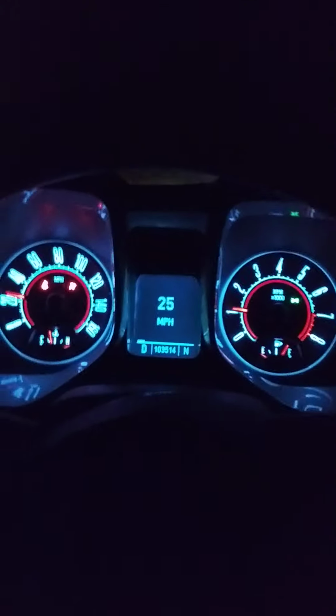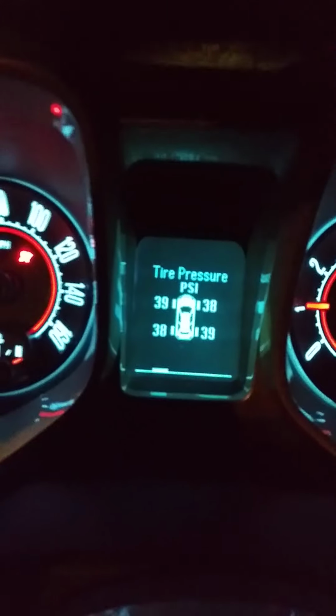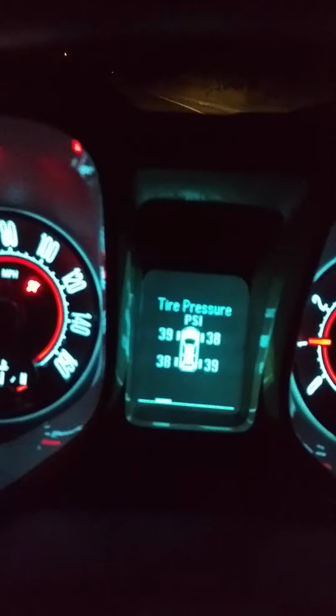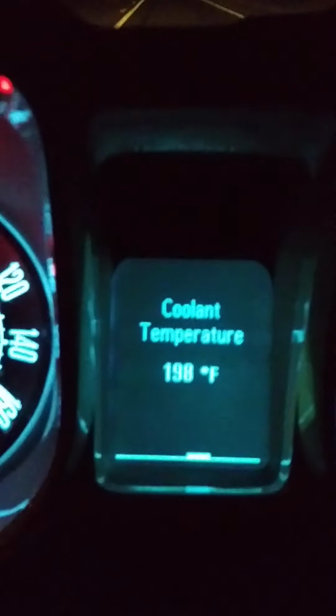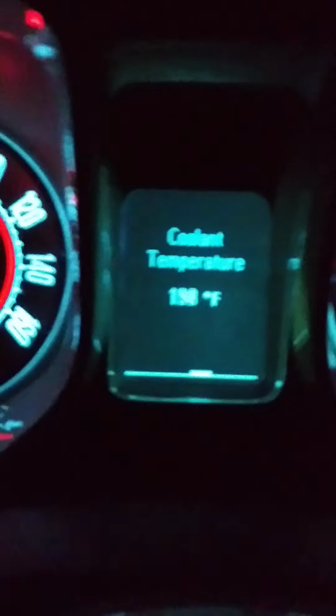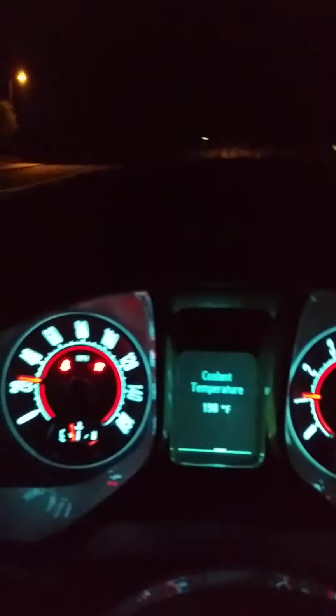Now the temperature will probably be higher. Tire pressures are good. Let's examine the 198 Fahrenheit. Sometimes it doesn't want to focus. That's 198. Gotta keep an eye on that.